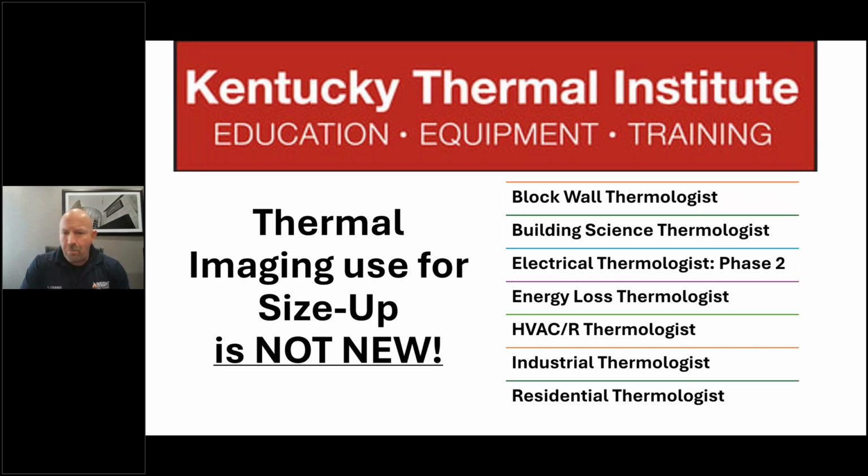Thermal imaging and size up is not new. This has been going on for decades in the thermography industry. Thermography is the art and science of temperature and heat interpretation through the eyes of either a quantitative camera or a qualitative device. Firefighters use qualitative devices that don't see temperatures accurately, but we look for anomalies and things that can assist us in our strategies and tactics, where the fire is at, where it's going, and conditions that may help us, such as infrastructure and layout, and identifying potential locations for victims, and in some cases, even seeing the victim.